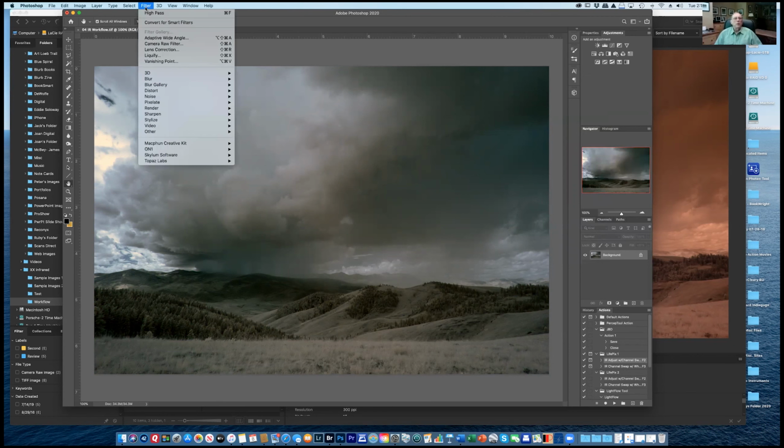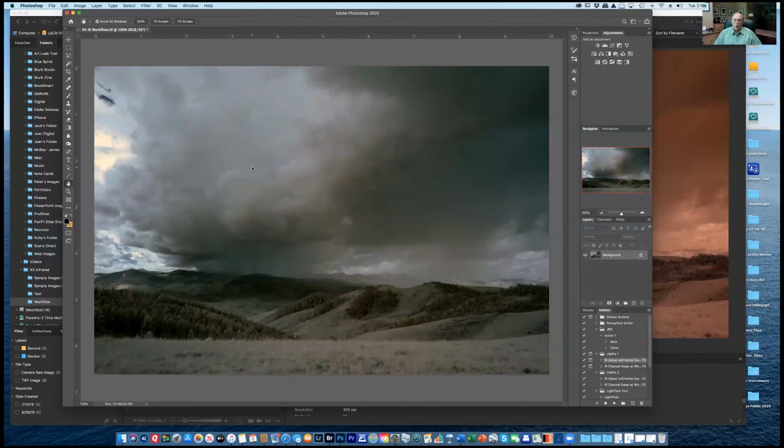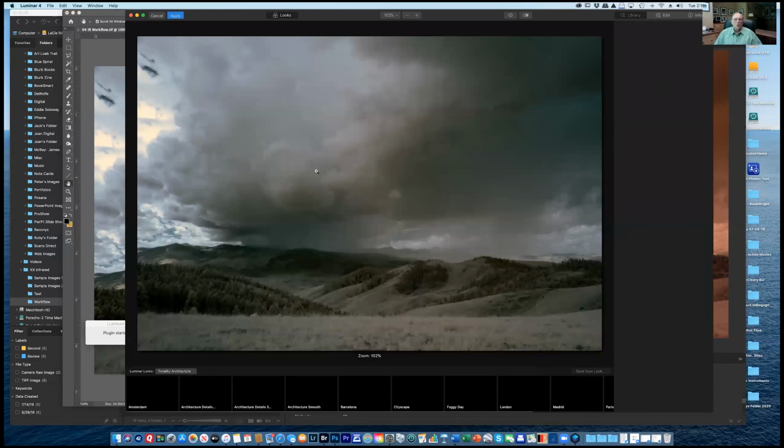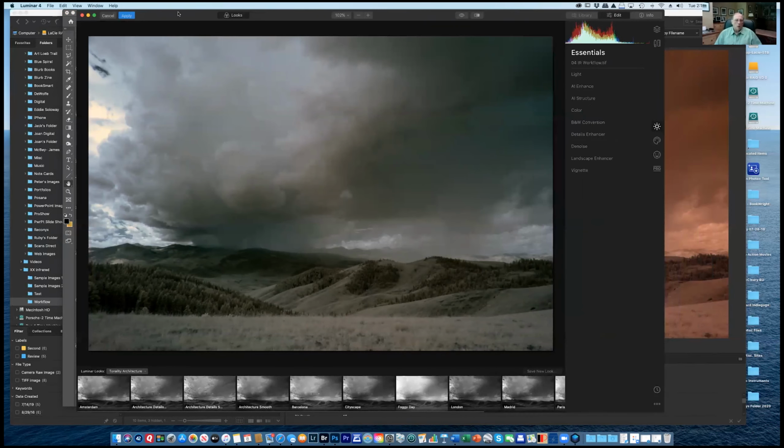Okay. Now, what I do with this in order to convert it to black and white is I go up here to my filter, and I use Skylum software, and the current version is Luminar 4. So it should hopefully open up. There we go. It has opened up in Luminar 4, and it's available on the internet. I think it's 99 bucks or something like that.